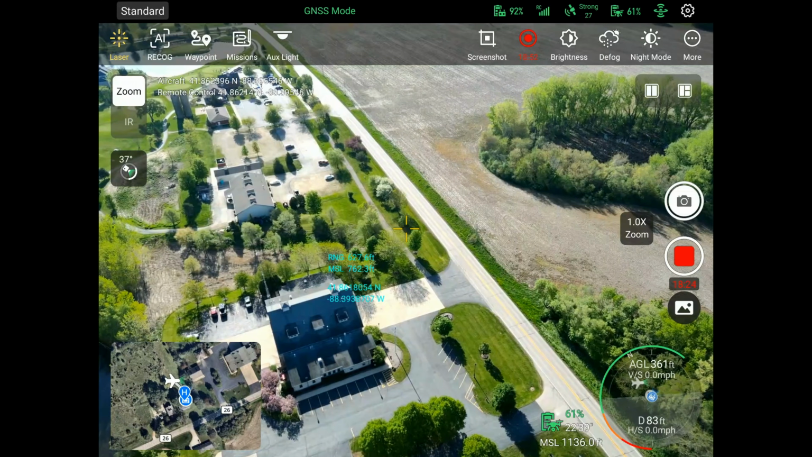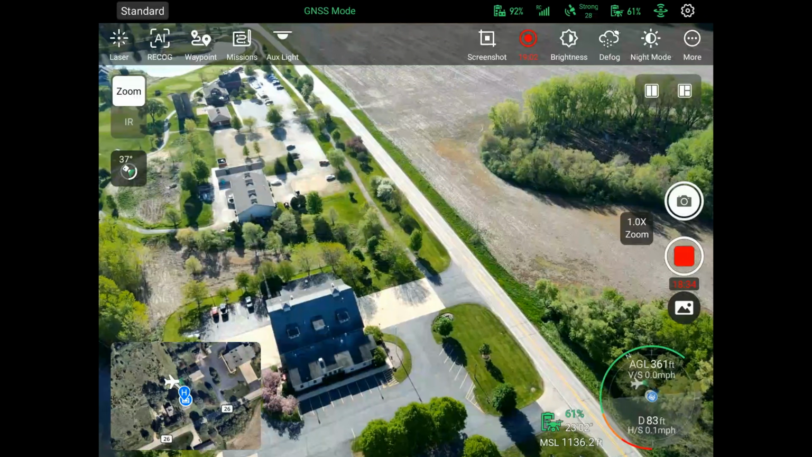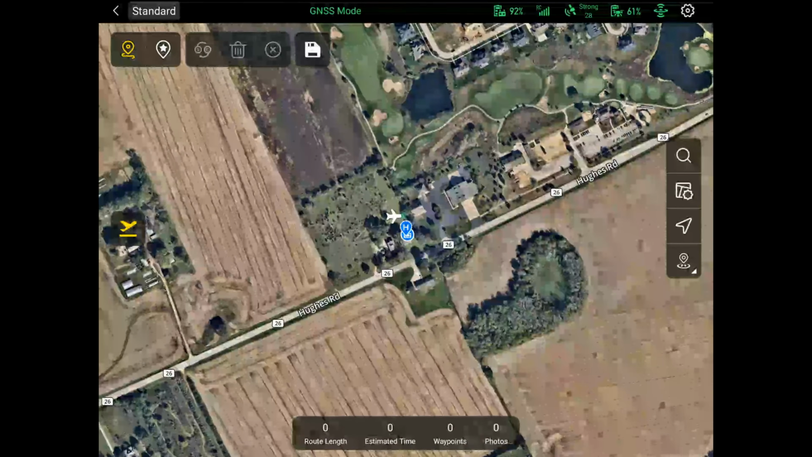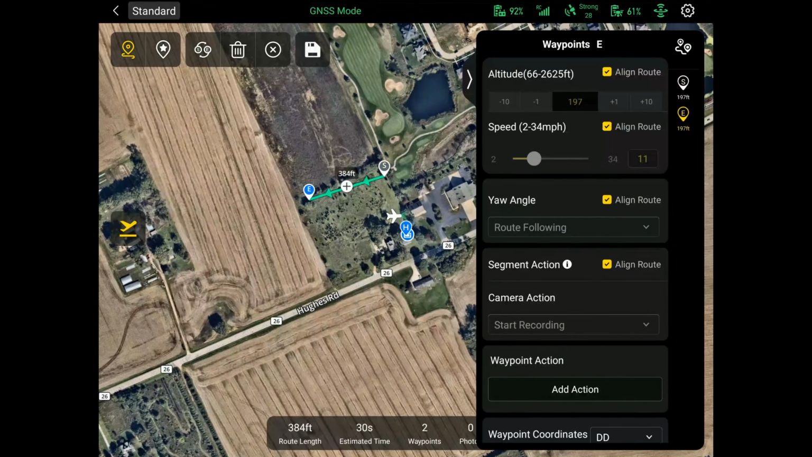All right, so back to our flight. I'm going to turn the laser rangefinder off. I am going to look at our waypoints. So right now, waypoints is enabled, so you can go in and you can hit your corners and tell it exactly where you want it to fly.